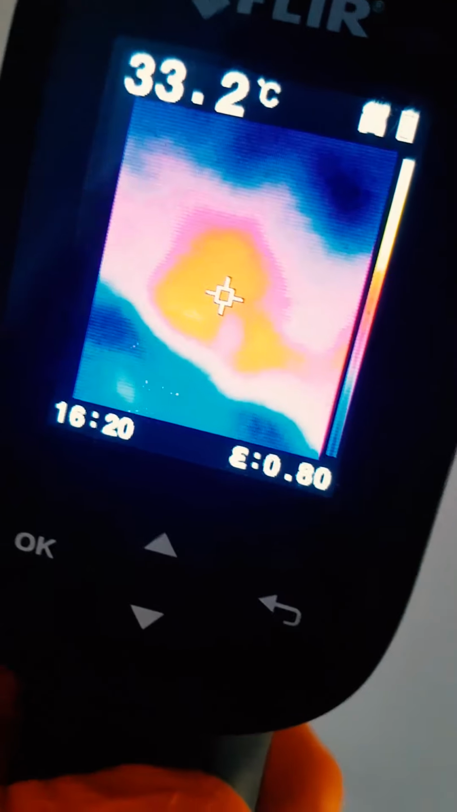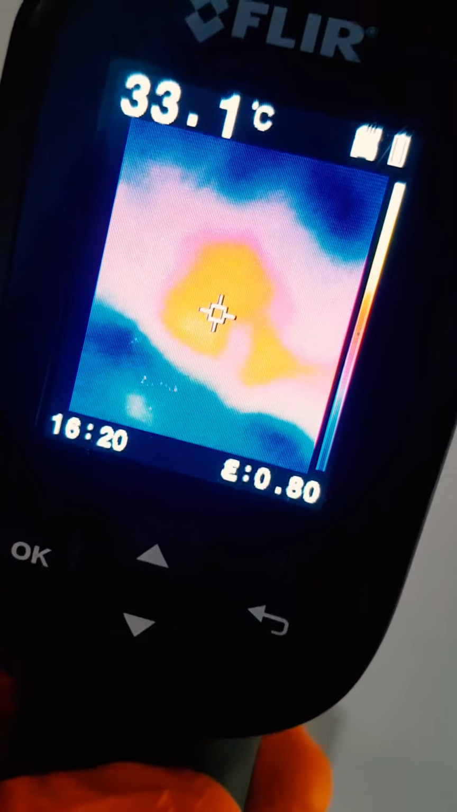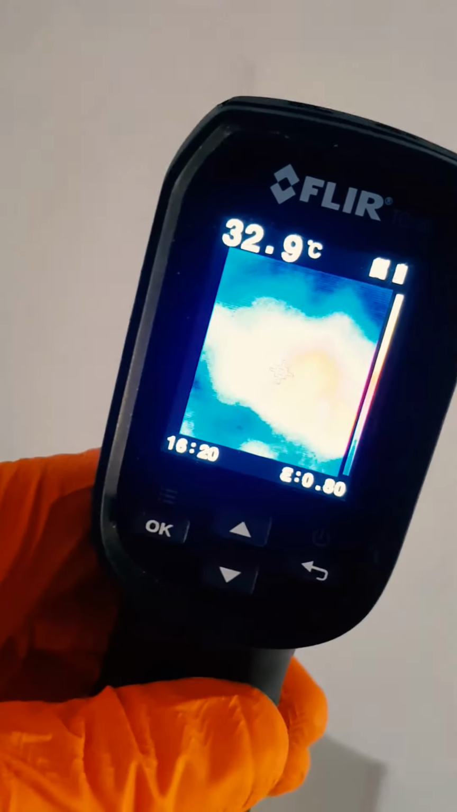As you can see, there is around 33 degrees, which makes this place the hottest of the entire ceiling. This immediately tells me where the source of the problem is. Let me just turn that back on. Directly above there we have a bath.